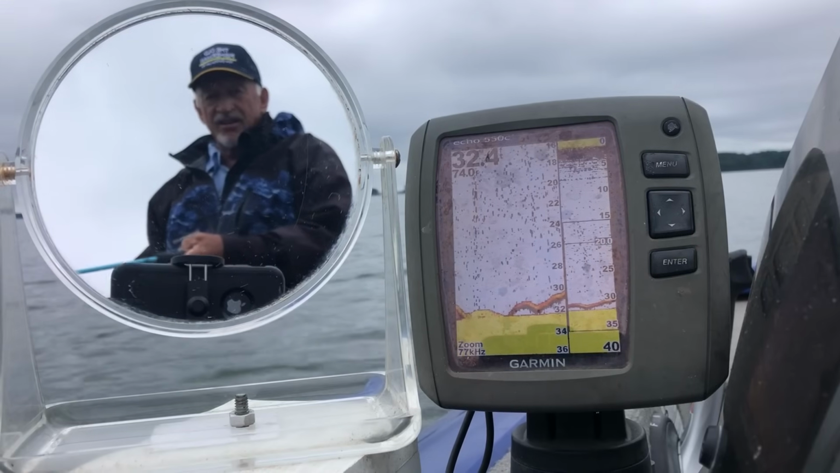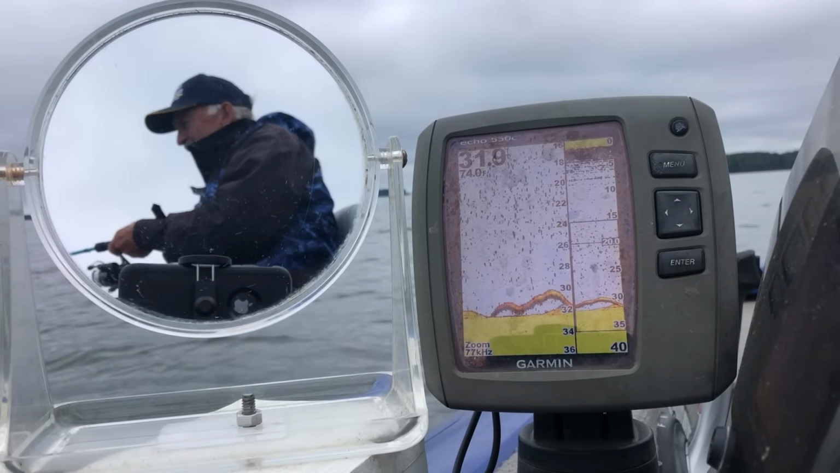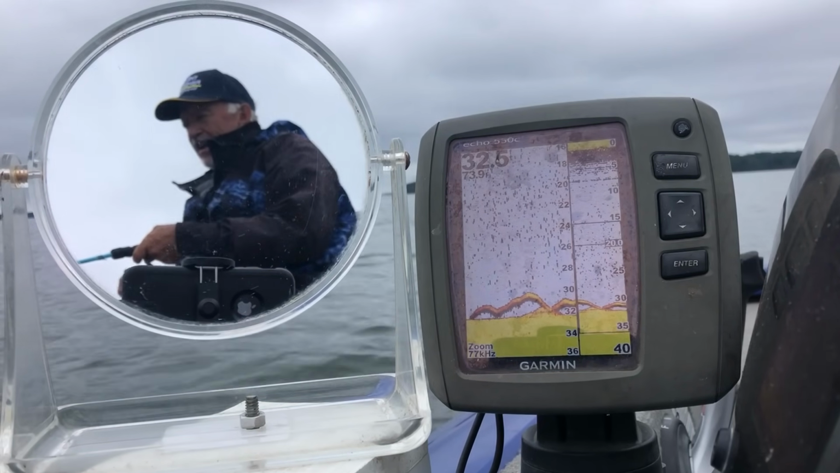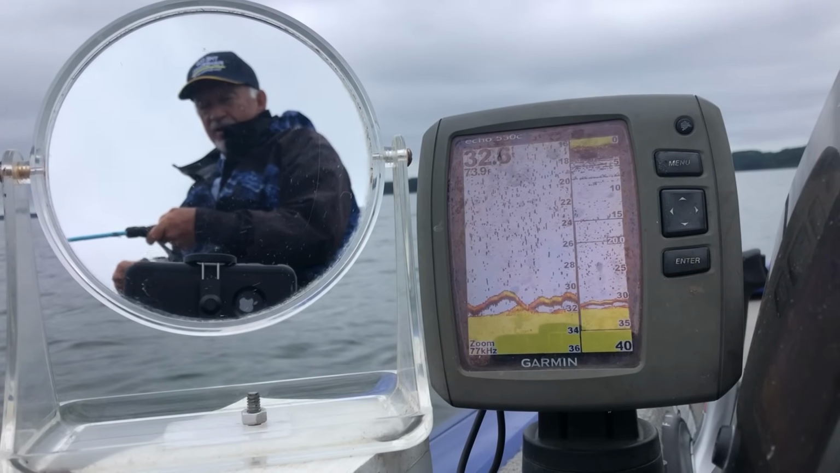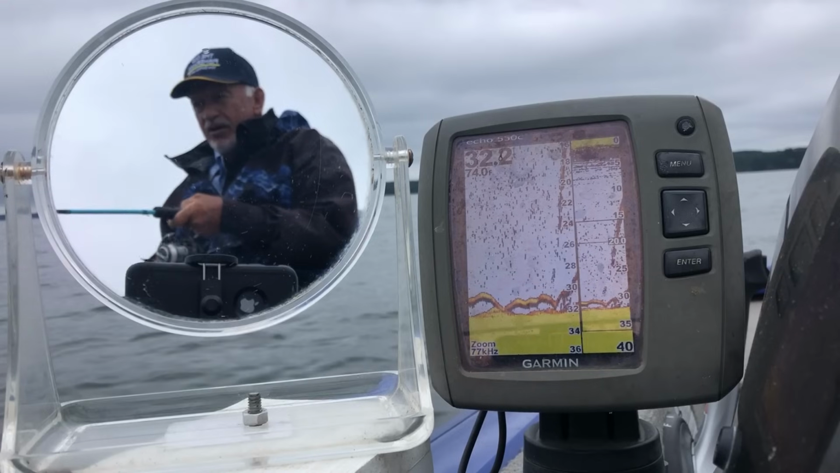Right there they are. You see them right there? Right on the bottom. There he is. Finally got him. Finally got him. That took a while. Now, let's let him hang around down there and stir the others up. See if they'll stir the others up. This is what I've been trying to show you. That's a pretty nice fish, too. That ain't no baby. Nice perch.